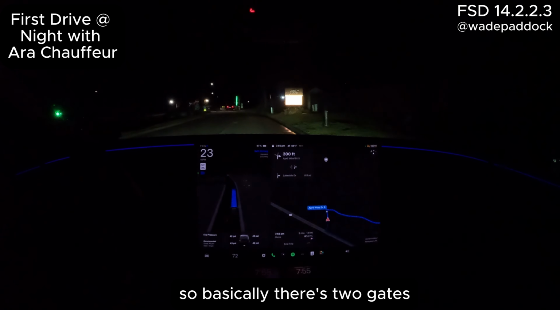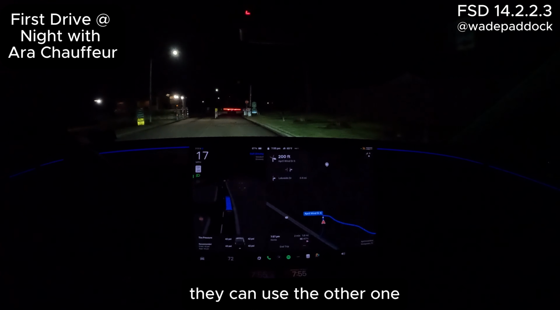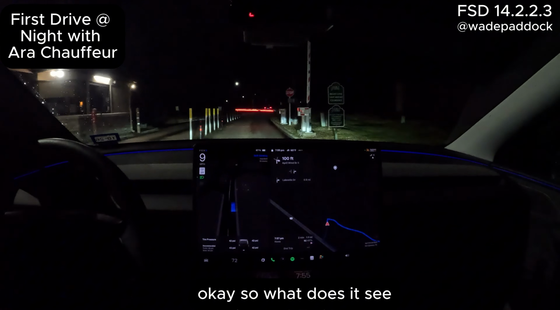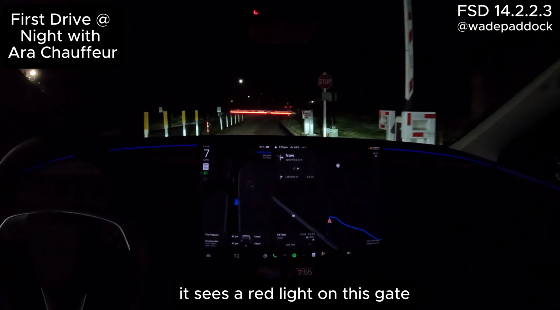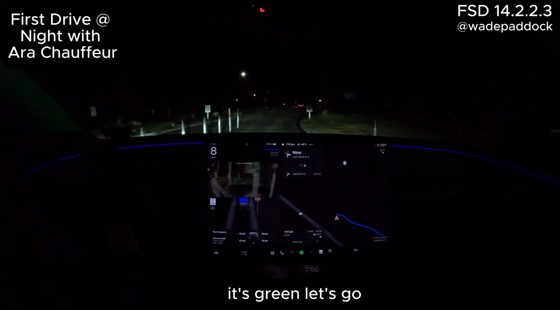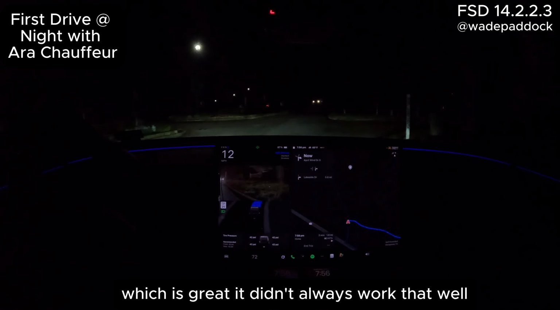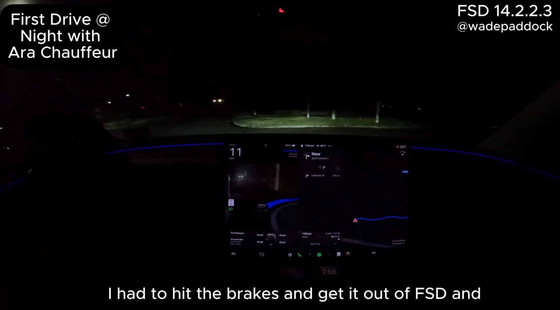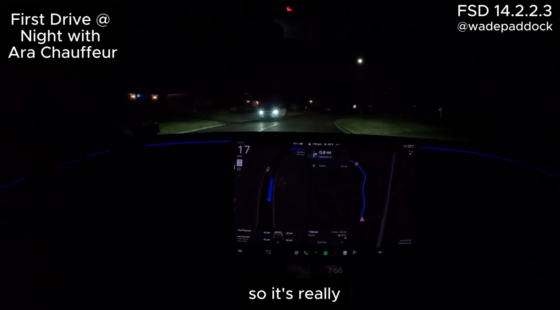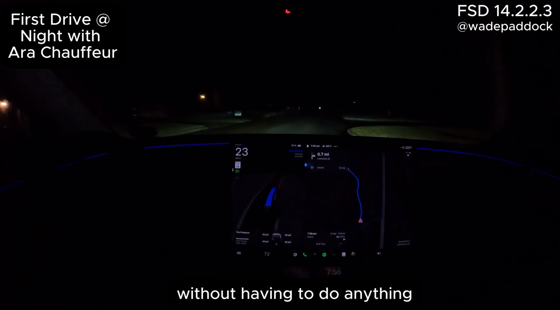Basically there are two gates, so that when one doesn't work, they can use the other one. Okay, so what does it see? It sees a red light on this gate. And does it know to stop? Yep. And it knows, okay, it's green, let's go. Which is great. It didn't always work that well. I had to hit the brakes and get it out of FSD and do it manually. So it's really, really nice that it can go from beginning to end without having to do anything.